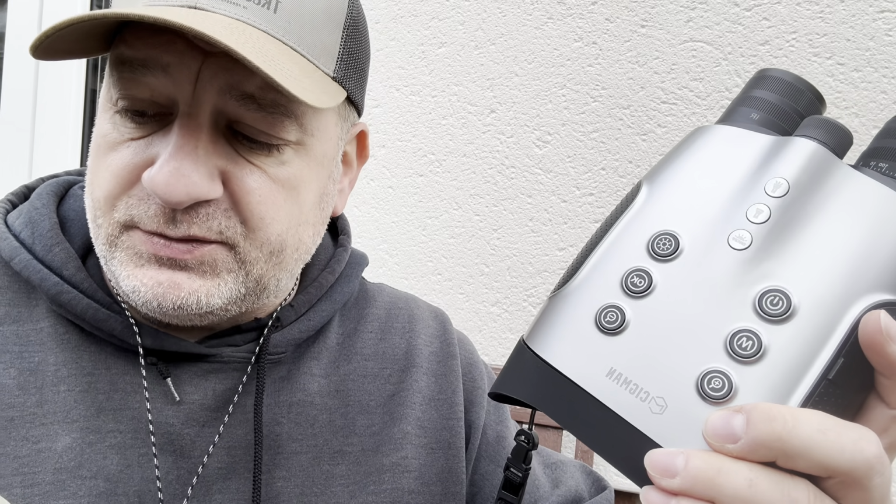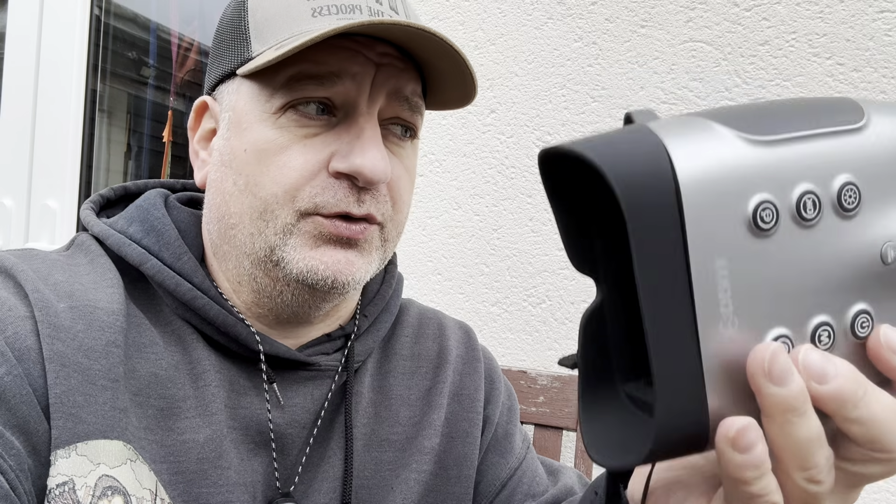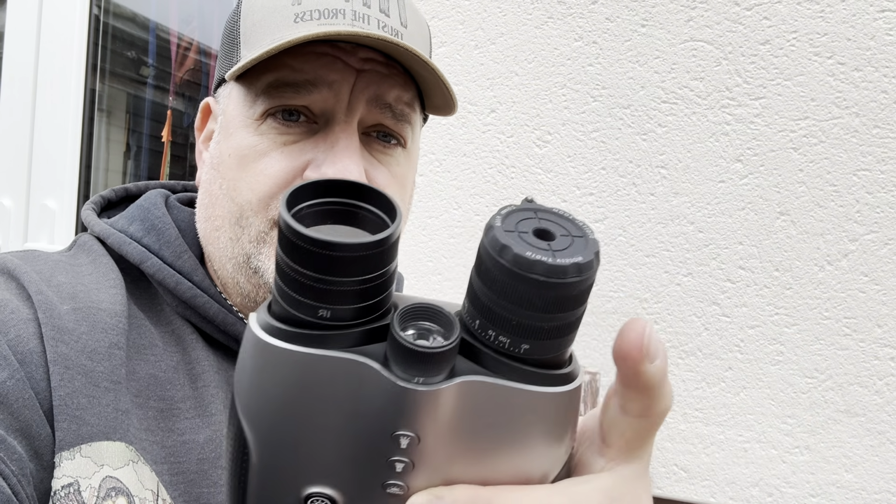Not to mention, besides shooting in 4K video with sound and 52 megapixel photos, it has an IP54 waterproof rating. It's too heavy to have on your head, which is not supposed to. This is more of a viewer. I know I keep saying it's a binoculars, but it's not. It's more of a viewer because one of these sides is just the infrared, which is a very good infrared. It throws really far, and you just have the visual side, which is this one here.